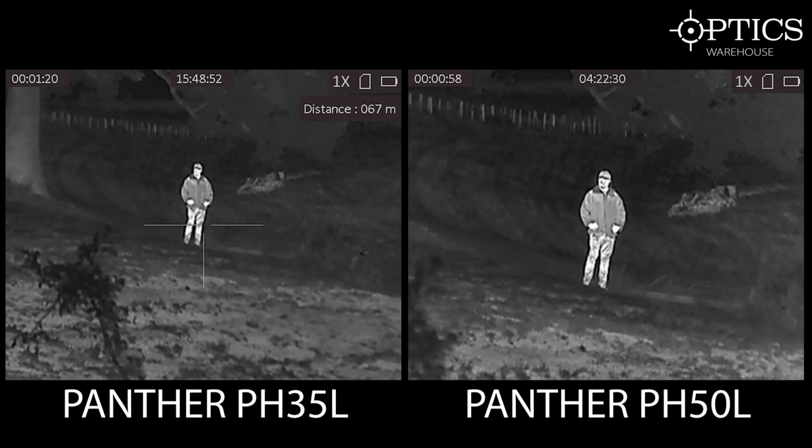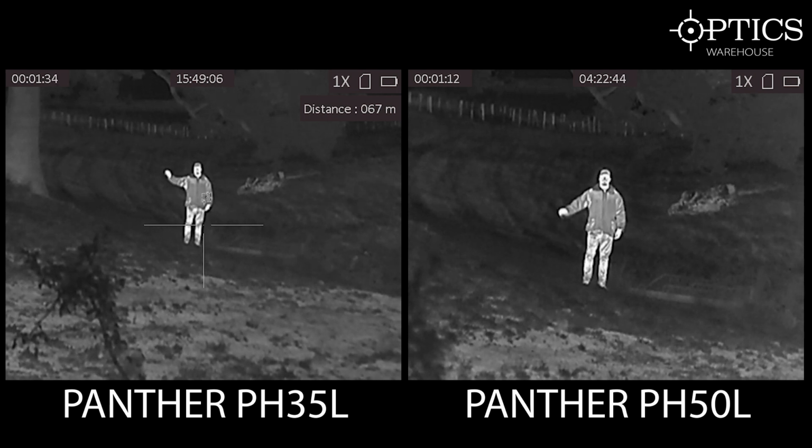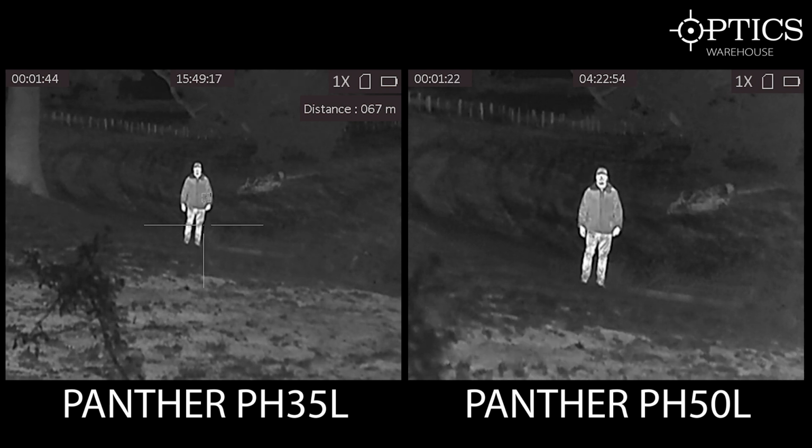Okay, nighttime footage. As you can see, base mag of the PH35 is 3.1 and 4.4 on the PH50, quite evident between the two. I have left the reticle on the PH35 and turned it off on the 50 for you. There you go, the model is just moving his hands about, about to start waving. You can see on the left I have pinged him at 67 meters, but he's nearly twice the size with the PH50, just because of that really high base mag.